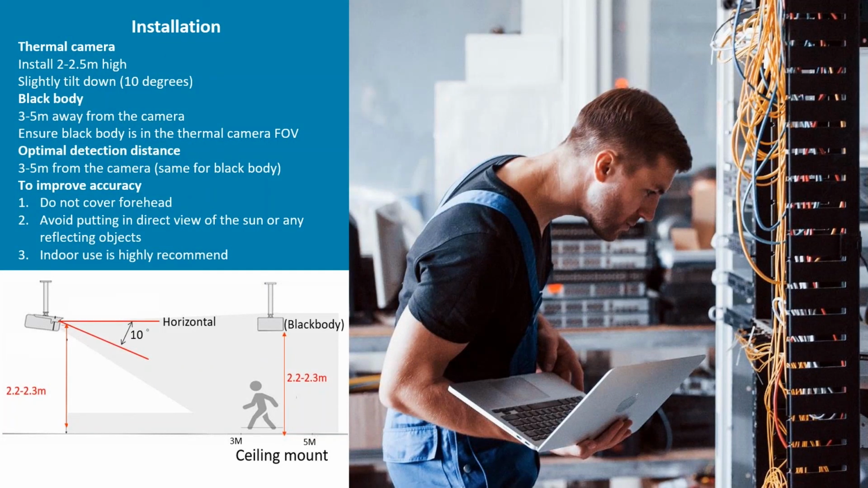Installation. We recommend that you install the camera between 2 and 2.5 meters at a slight tilt, so that it can scan people's heads or faces as they walk through. We recommend that you position the black body between 3 and 5 meters. It should be pretty effective between those distances.